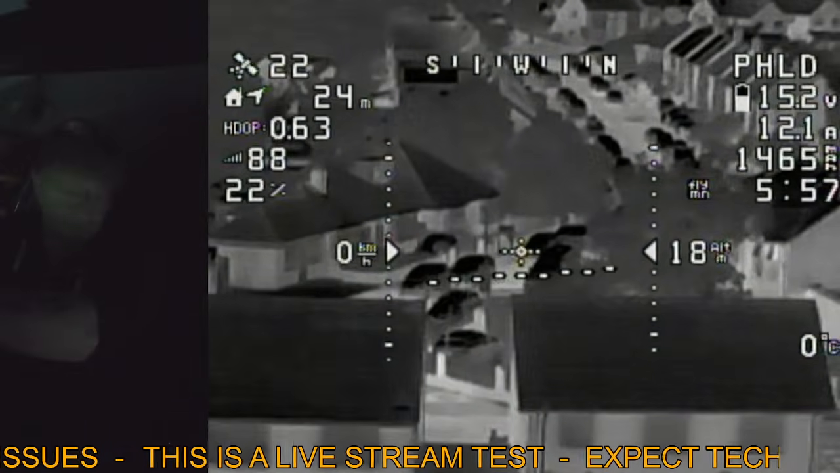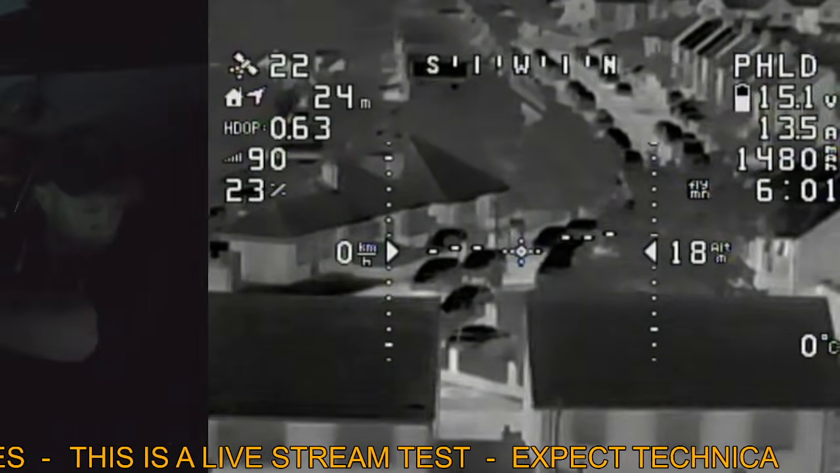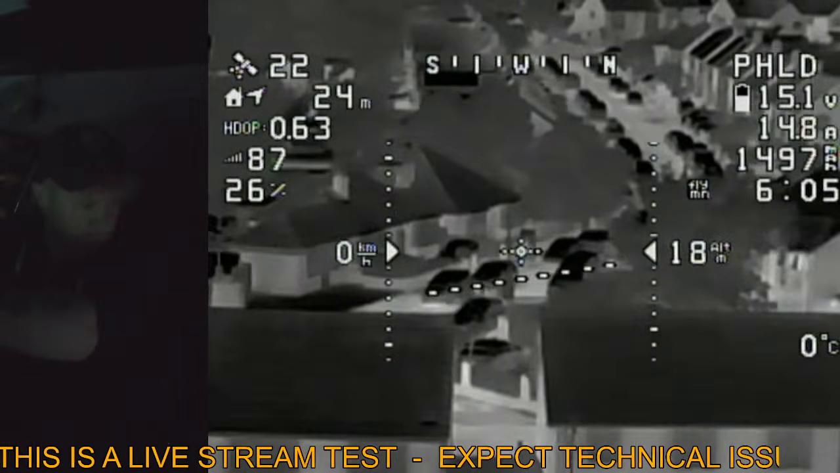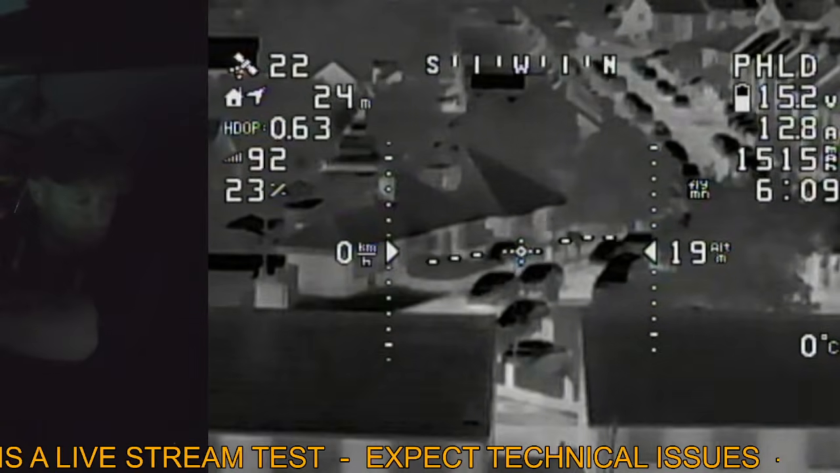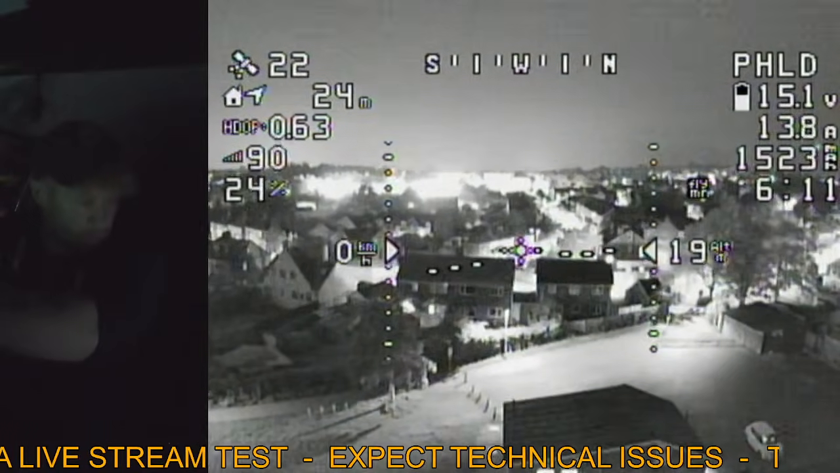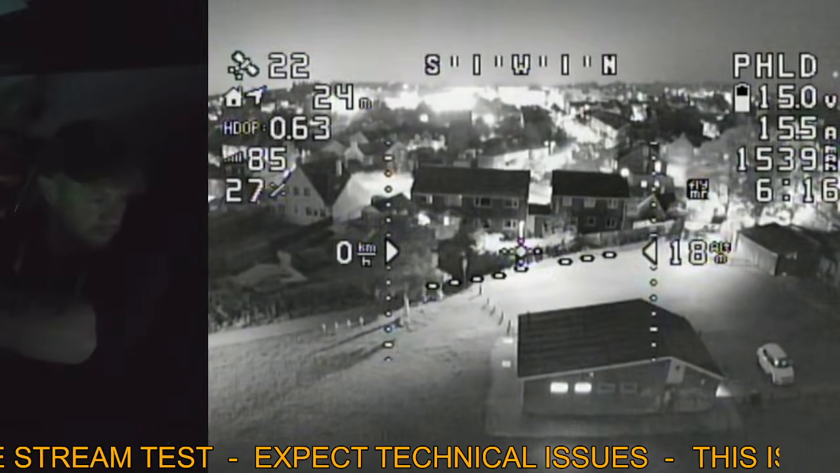I do find it fascinating how with thermal you can tell who drove recently. Like all these cars here, they clearly haven't been anywhere for a while because they're all showing as black. This is the white is hot mode, so black means the car is cold and hasn't gone anywhere for a while. Oh, there's a lot of beeping from the radio there.